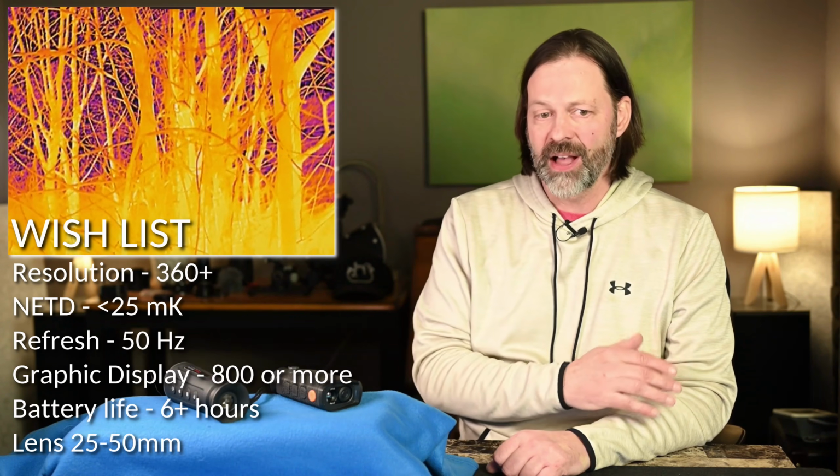So if I was buying one, I'm gonna put up what I would look for right here. As a bird photographer / birder, I would look for 300 to 400 resolution. I would love 640, but it's gonna cost me so much more. I would look at a heat rating of 25 or better, so below 25.